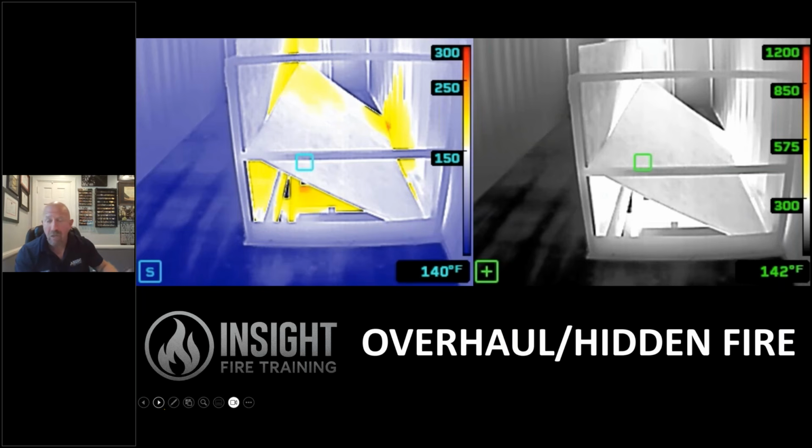The problem was we didn't have cameras until 2003, 2004. So a lot of that behaviors of looking and checking were there, but we also needed to add the camera. When we added the camera, we didn't have training per se. And we started seeing firefighters say, hey, chief, the fire room's good at 74 degrees. No, we don't use spot temperatures in overhaul.